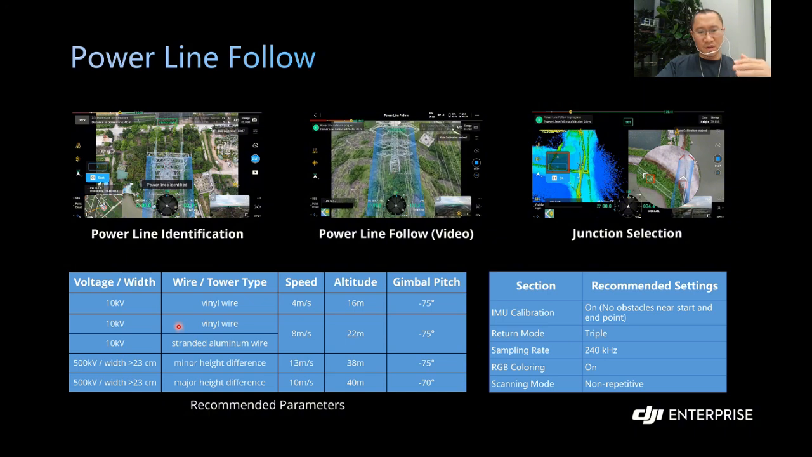Based on your different scenarios and needs, you can set different parameters, also the gimbal pitch angles. After the parameters have been set, the system will carry out the mission automatically. Even if there's a branch, the system supports junction selection, so you can choose which way to go.